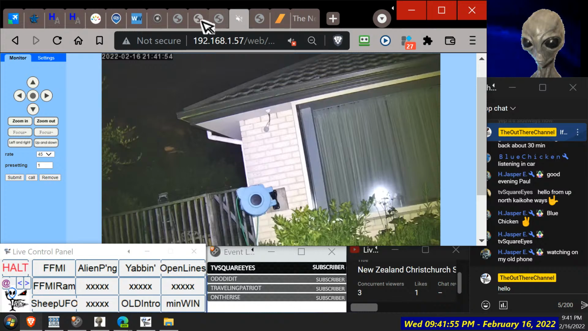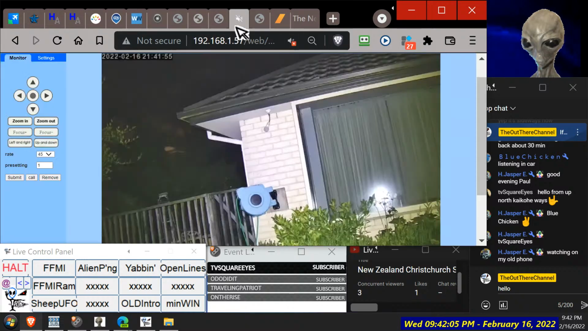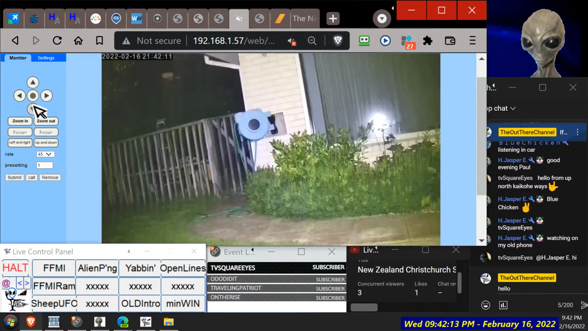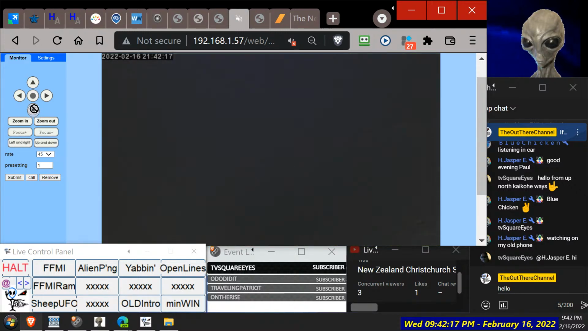I wonder if that light outside is affecting over here. No, hasn't lit up too much of that side of the house. And the other arrow. Not got the wrong one. There we go. So we know with the lights on the camera it can see up to 15 meters apparently in colour. It's not too bad, I guess.